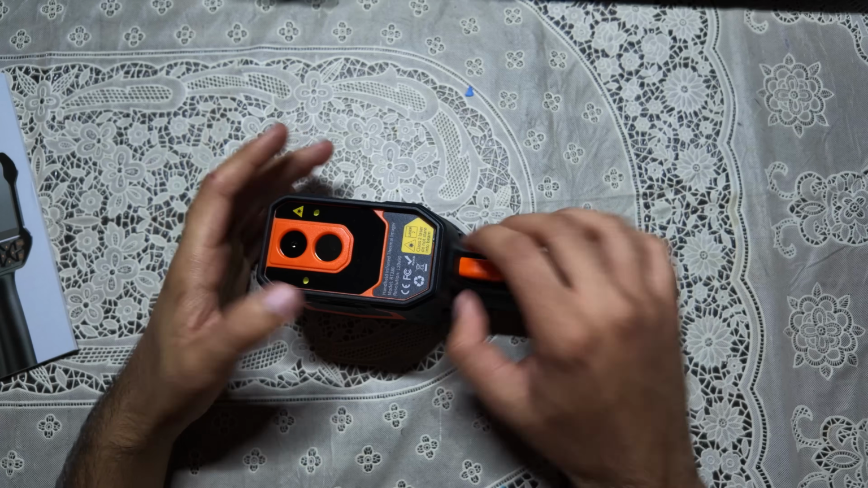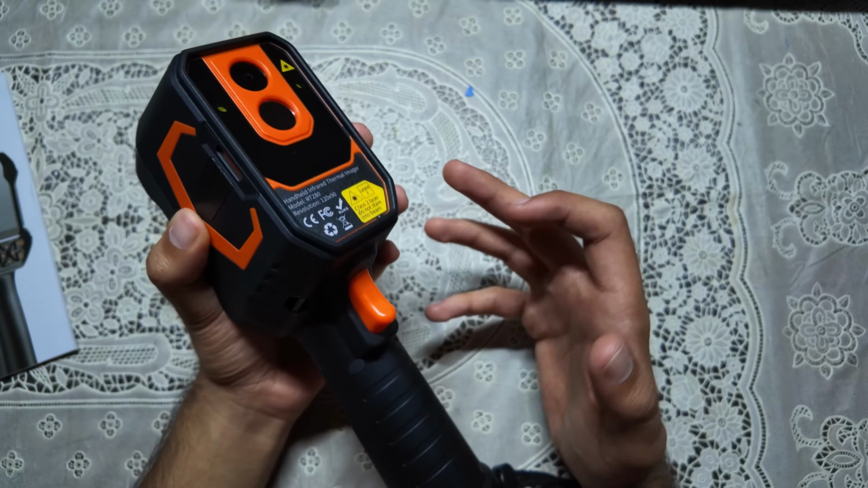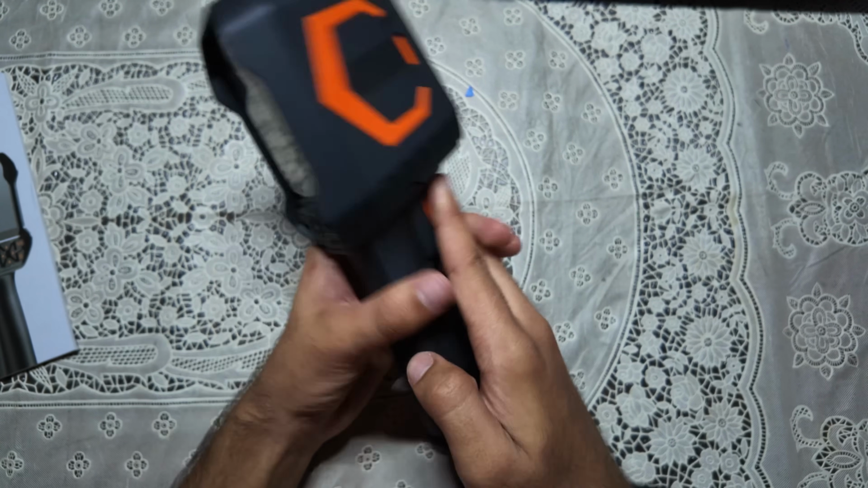This is also IPX5 water resistant, so you can be out there in the rain. Of course, you really can't submerge this, but it is basically rain proof and also splash proof.